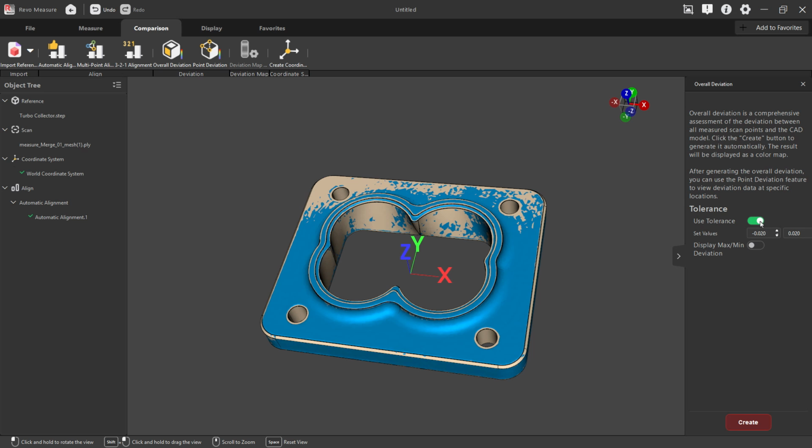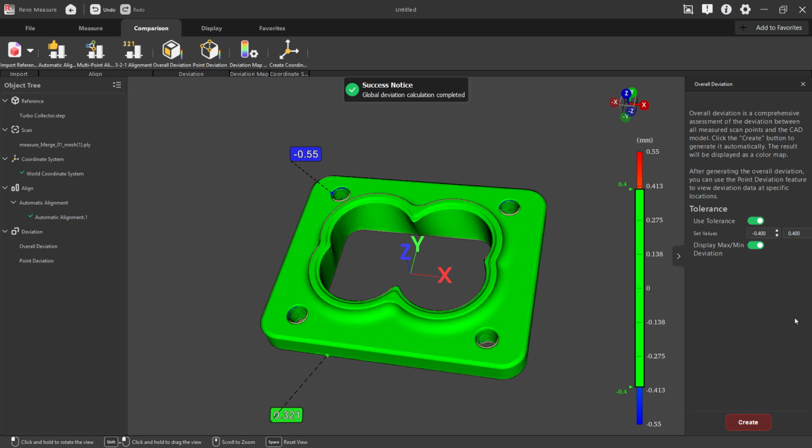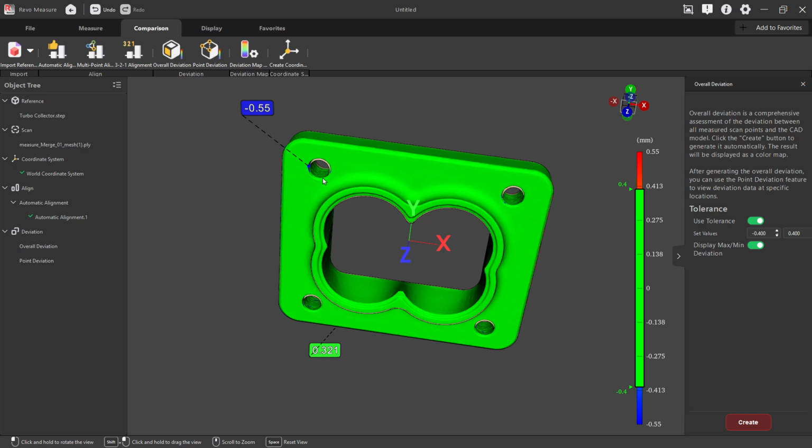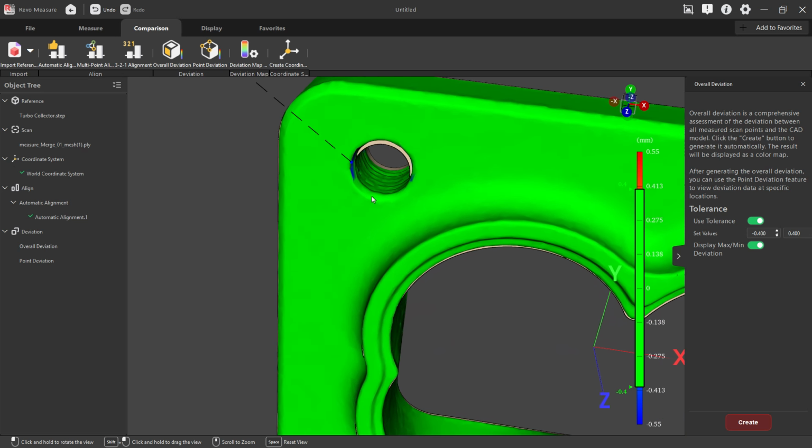We can use tolerance. If we need this to be, let's say, plus or minus 0.4 millimeters, we'll change this one to 0.4. We can also display a min and max, and we'll create it. What this does is it gives us a calibrated color bar. Anything between the tolerance range that we set, in this case plus or minus 0.4, will show green. Everything is within that tolerance, with the exception of the areas where the holes are threaded.